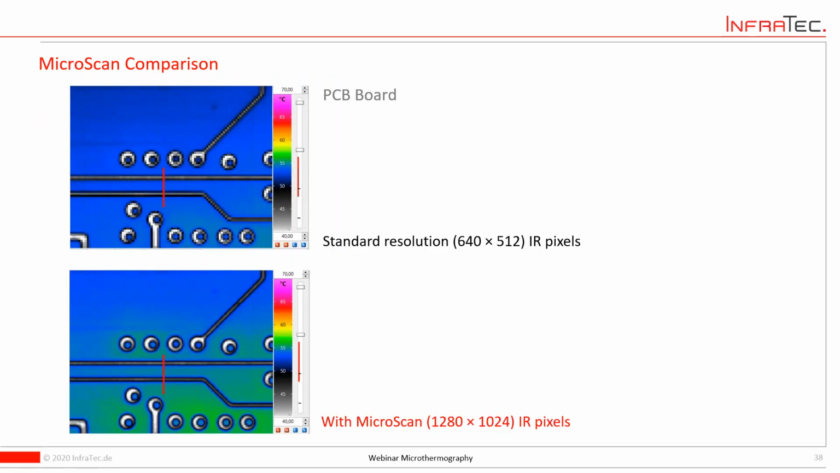And as a real example here, you have this PCB board with a standard resolution on top. You can see the pixels and get an idea. And on the lower end, you see the same field of view with MicroScan. So the other advantage is that the field of view does not change, but you see that you scanned the image a little bit better.